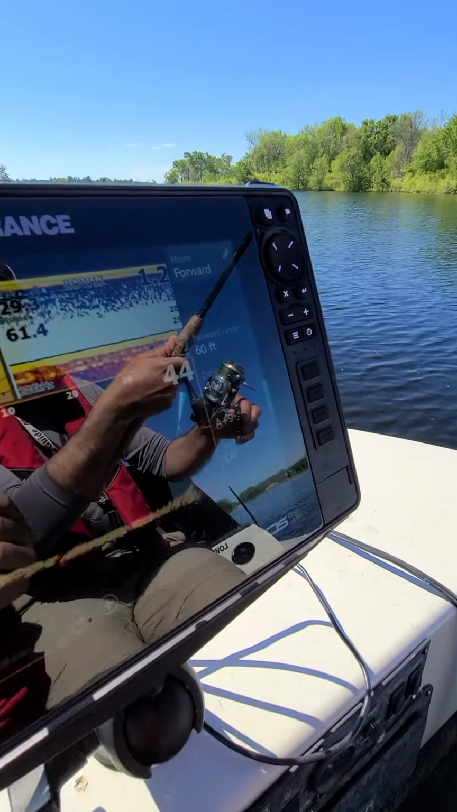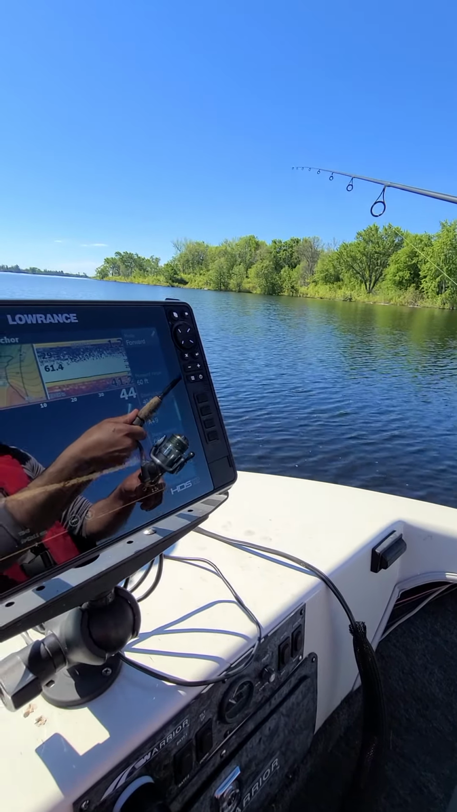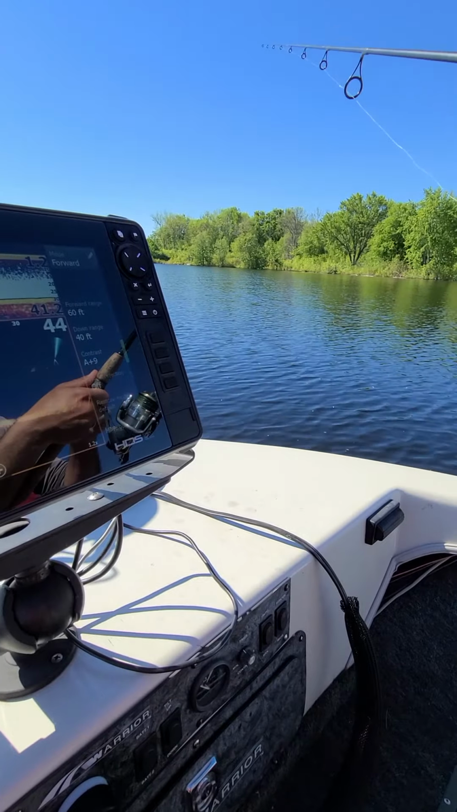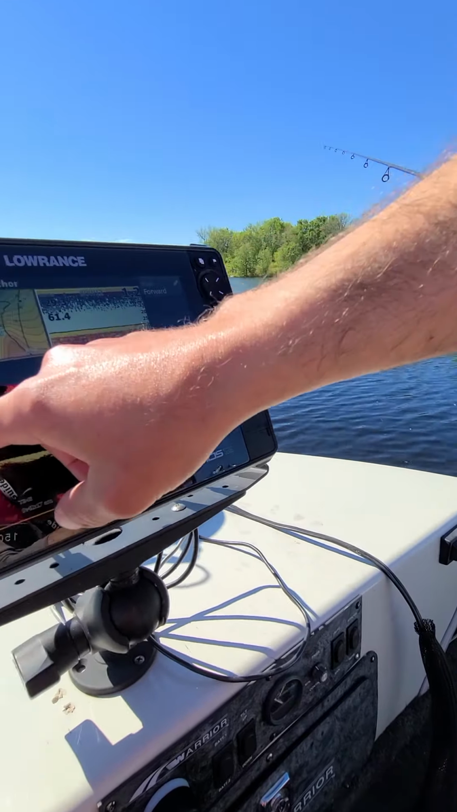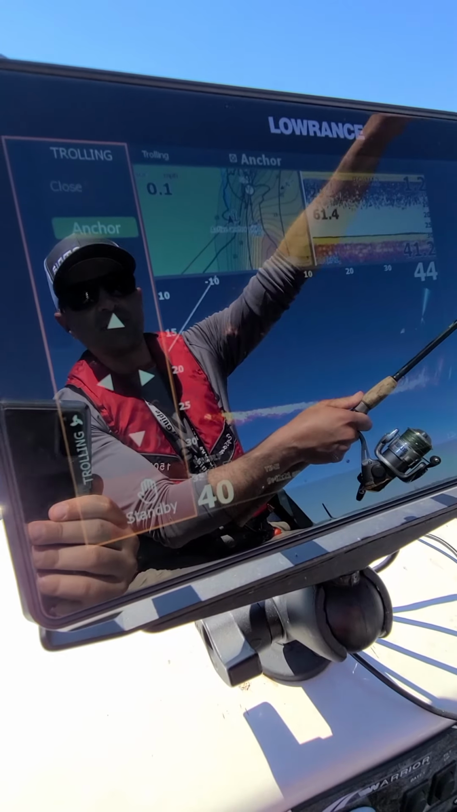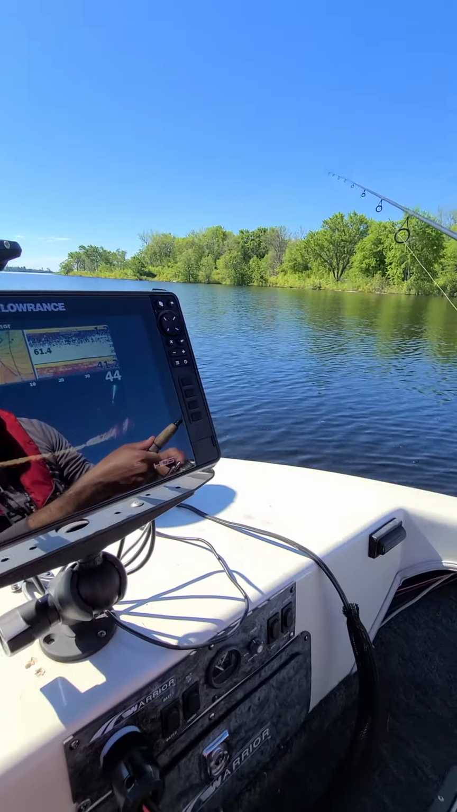Let's see here. I'm just bouncing it off bottom here. But what I'm going to do now is creep. I want to get a little closer to that drop-off. So I'm just going to use this creep feature, and that's going to creep me a little closer to the drop-off.